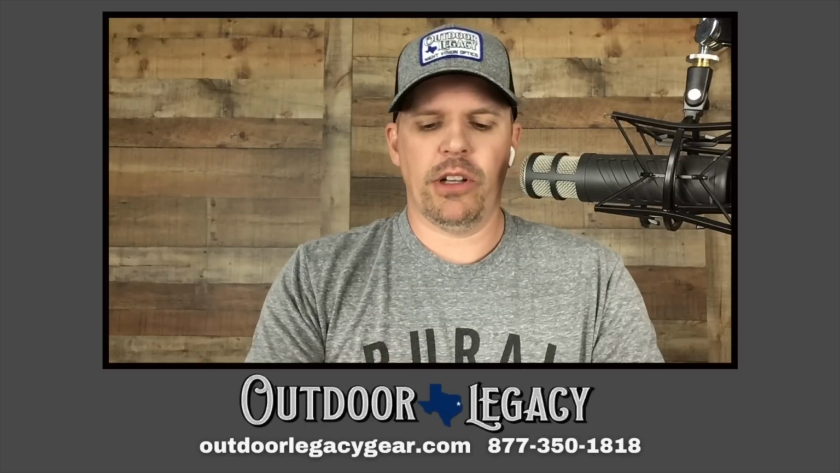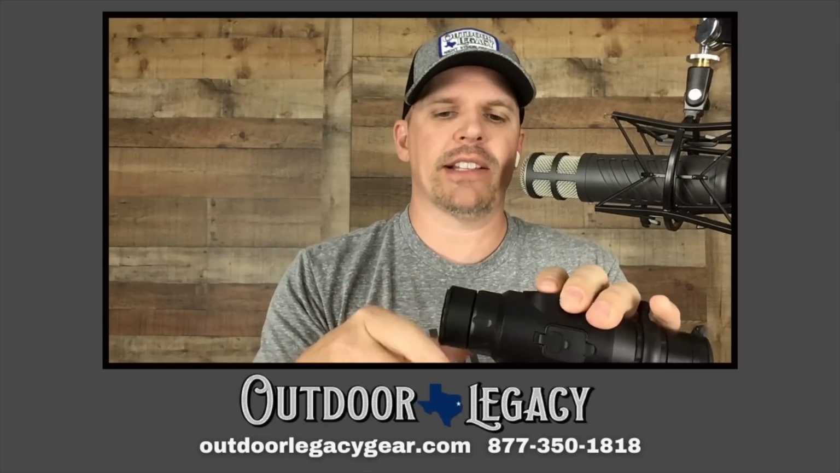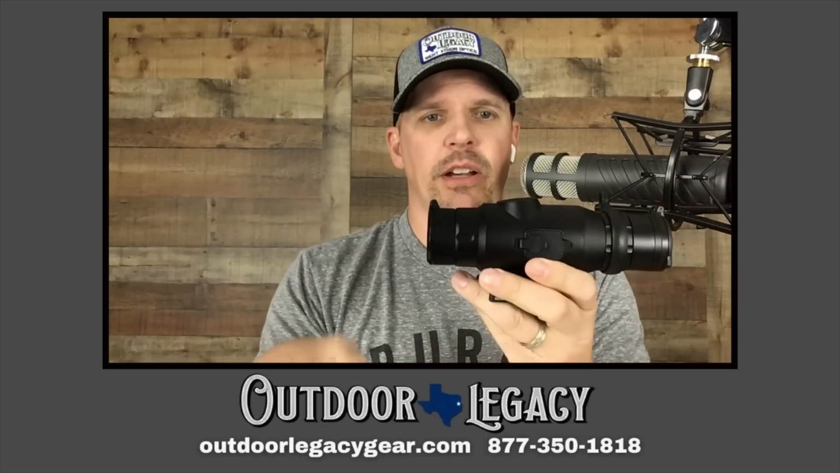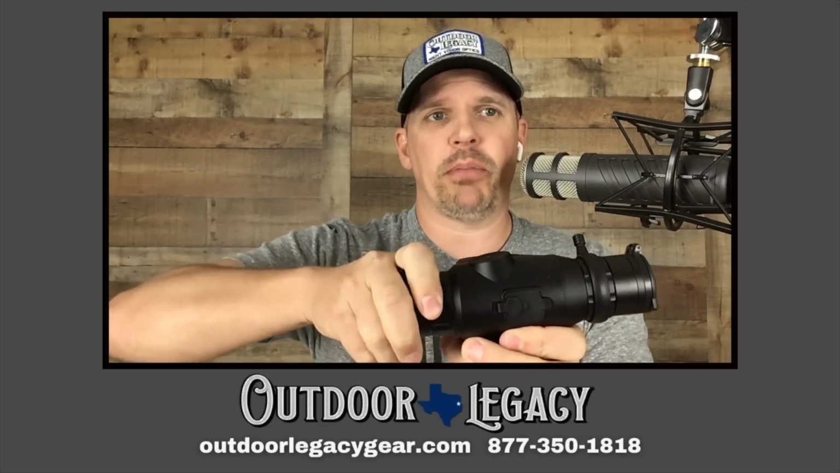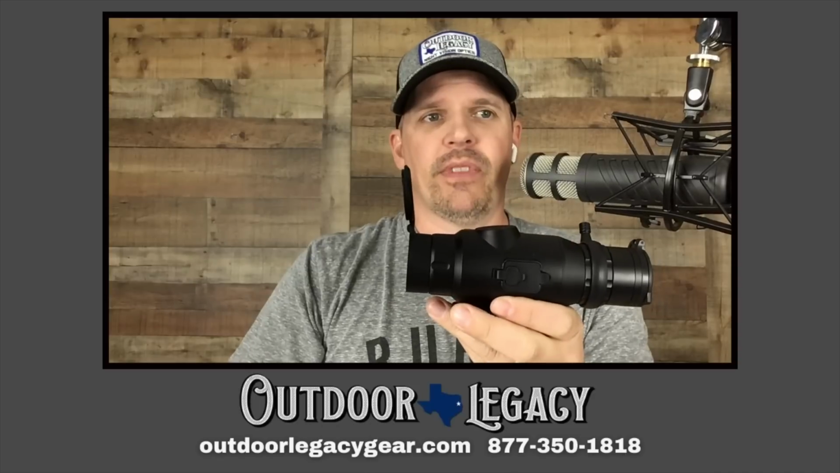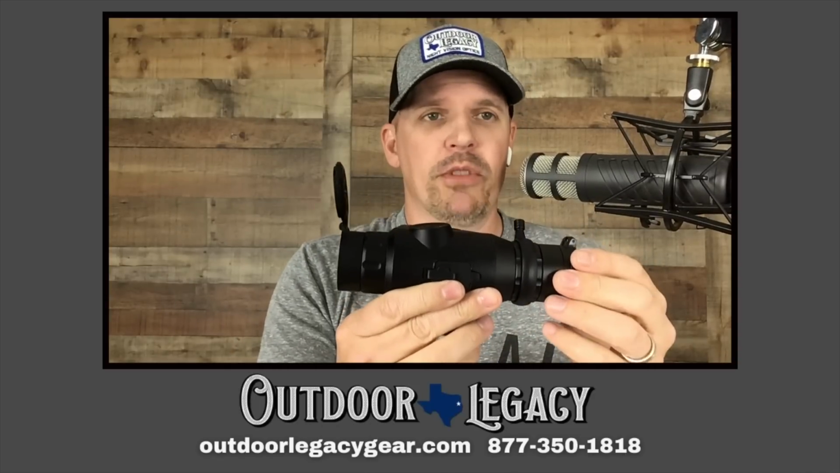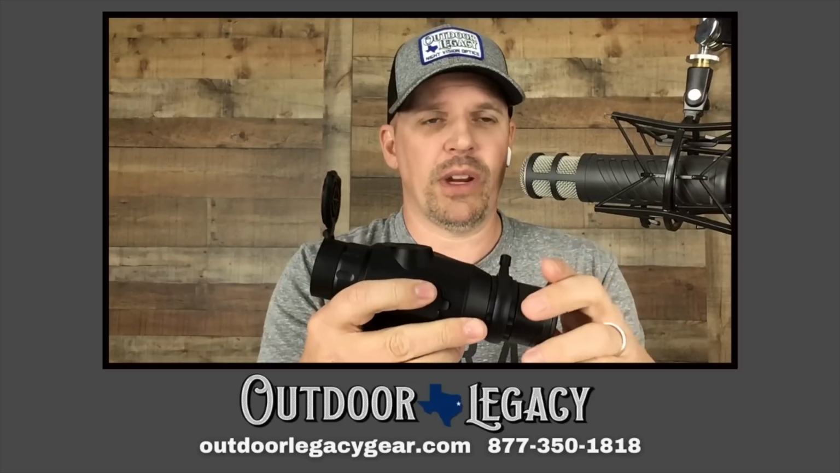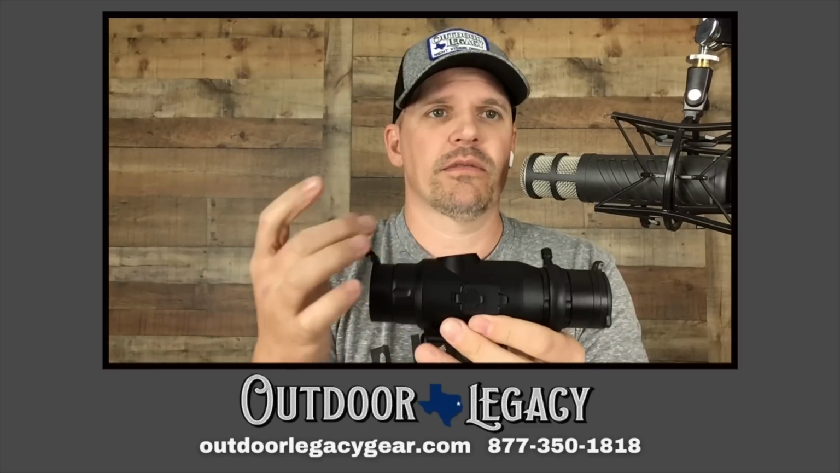Okay, so I don't have hardly anything else here to say, but I do have a couple things. As I mentioned, this is how it comes. This is the rear eyepiece with this flip-up lens cap, and I'm going to tell you something. This is my fault. This is nobody else's fault. But when I'm done with a scope, what's the first thing you do? You close the lens caps, okay?